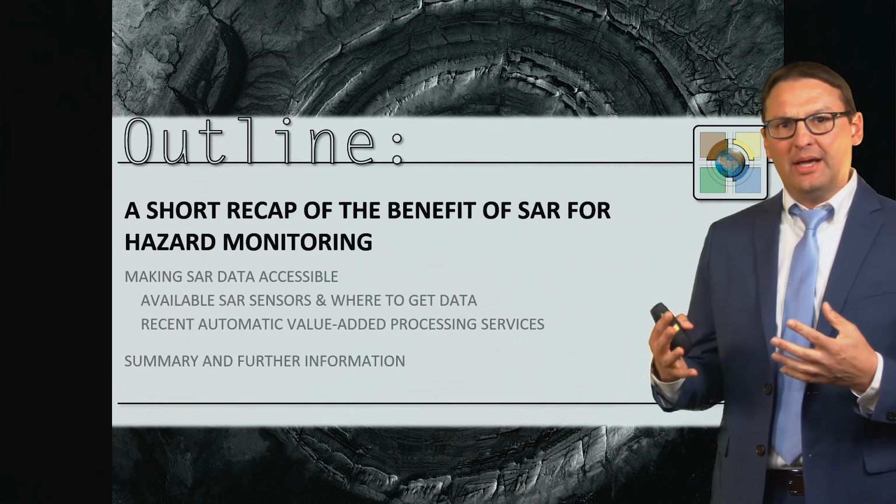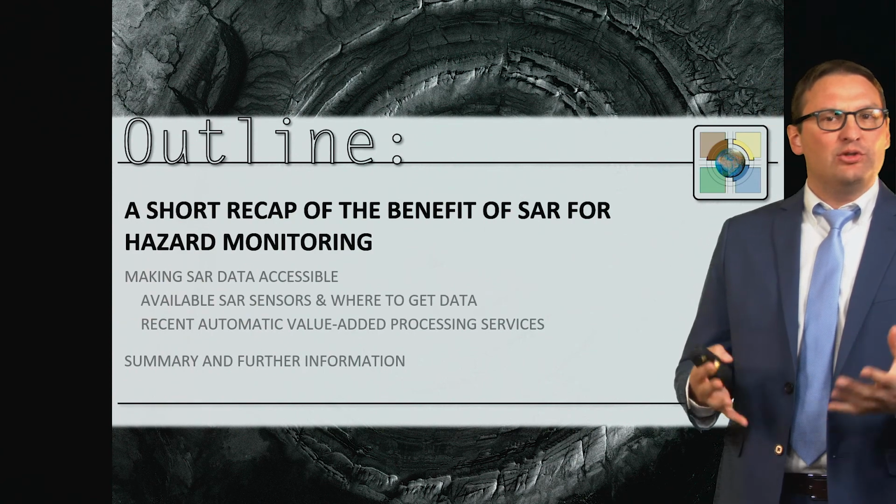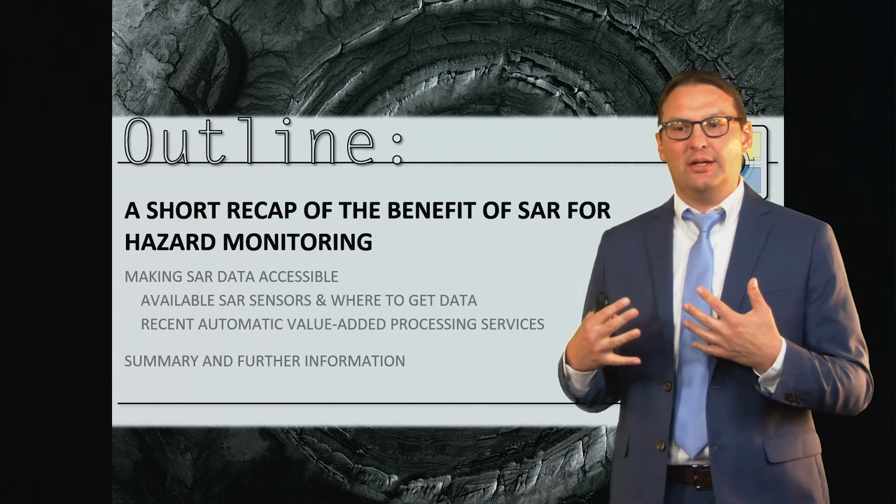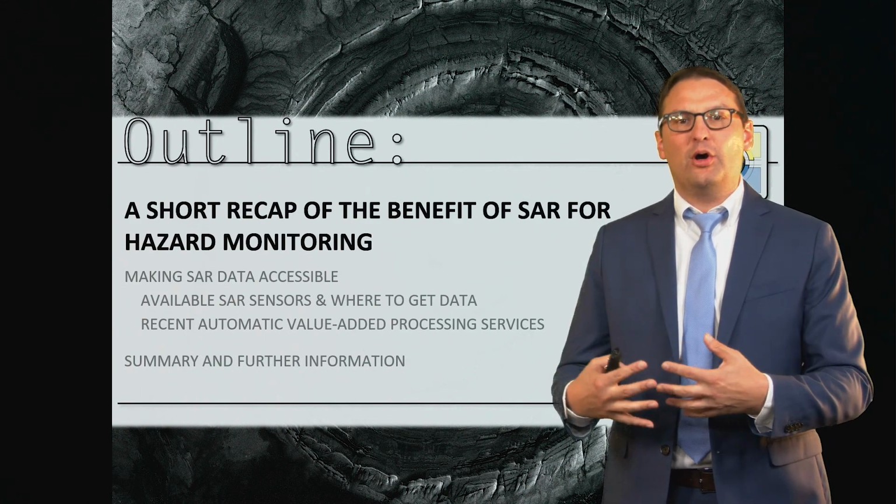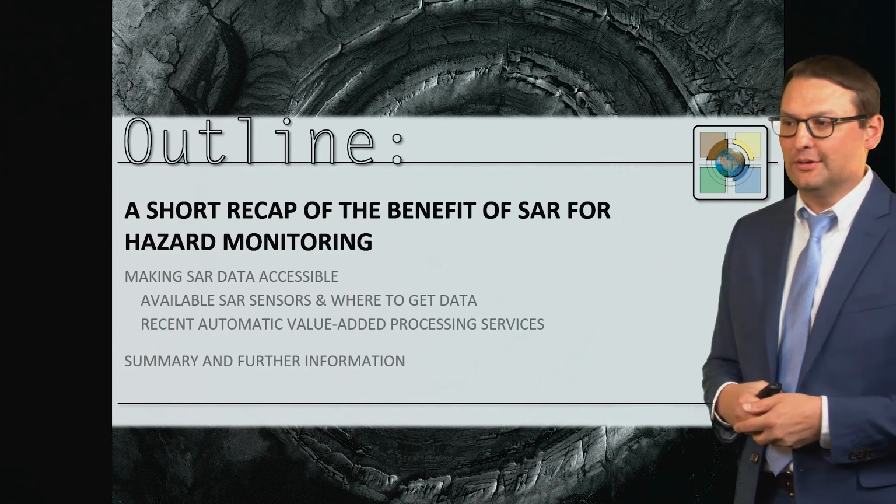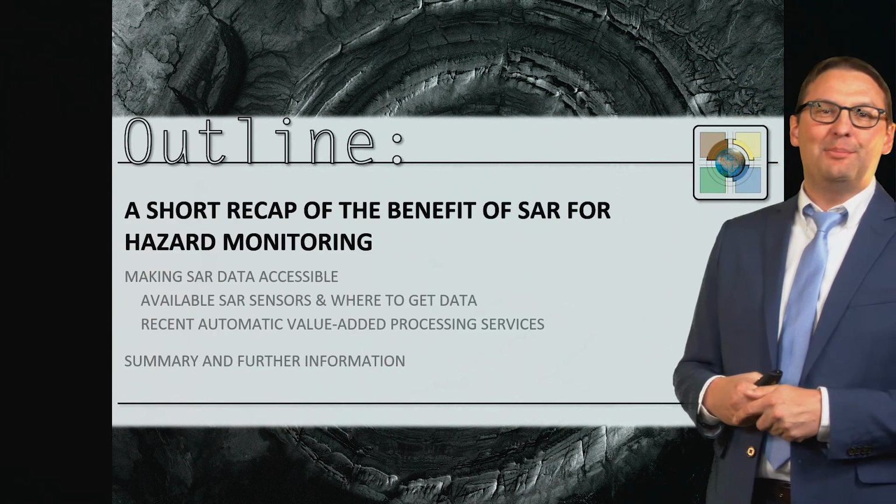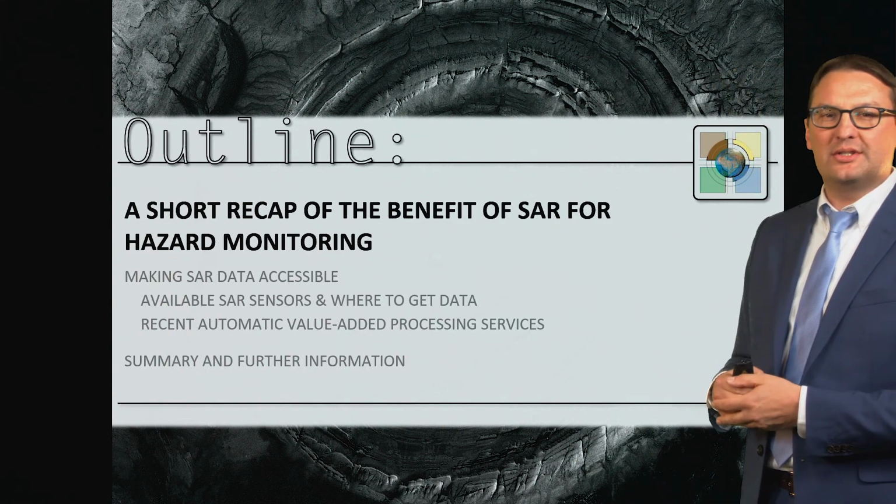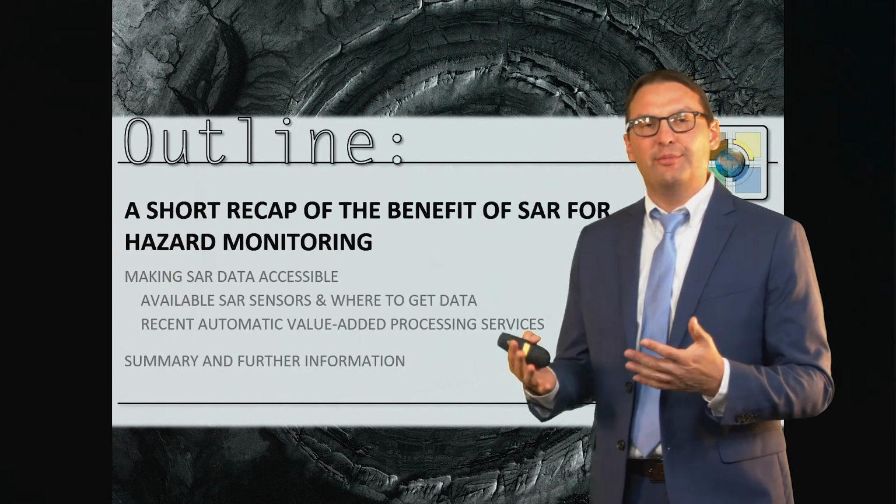And then in the main part of the presentation, present to you some value-added product services that were developed over the last few years and provide you with already processed data sets that you can directly integrate in your work, hopefully, at least. And we'd love some feedback on the quality of these products from you. And then at the very end, I'm going to give you a short summary and also some information on further